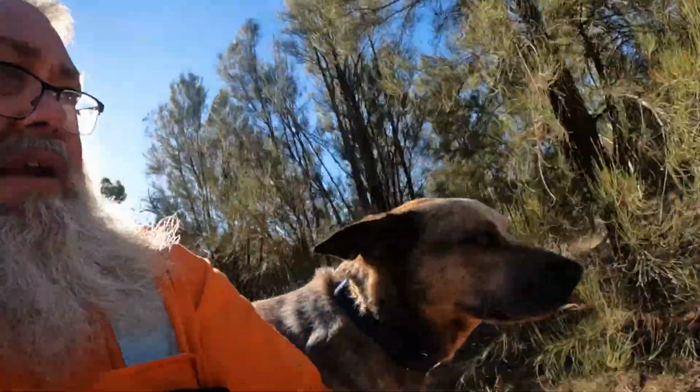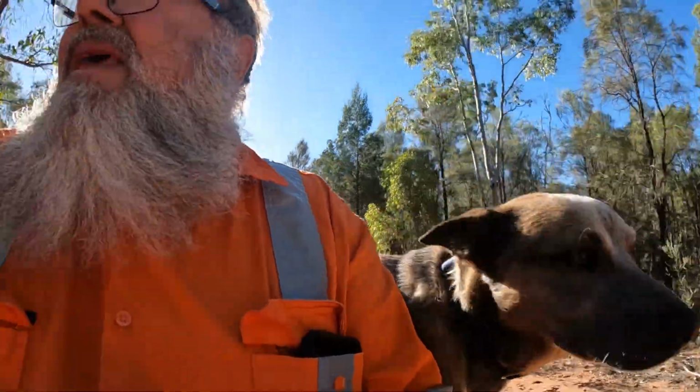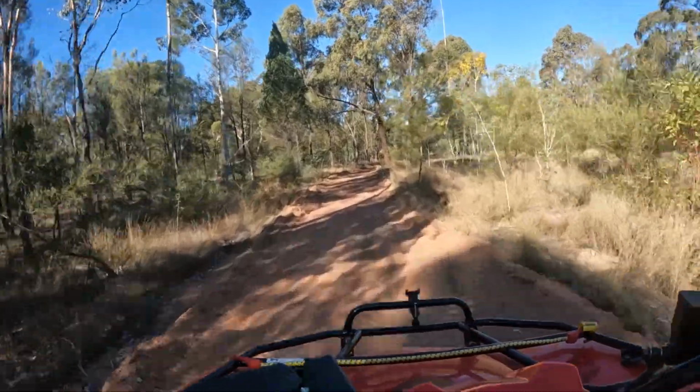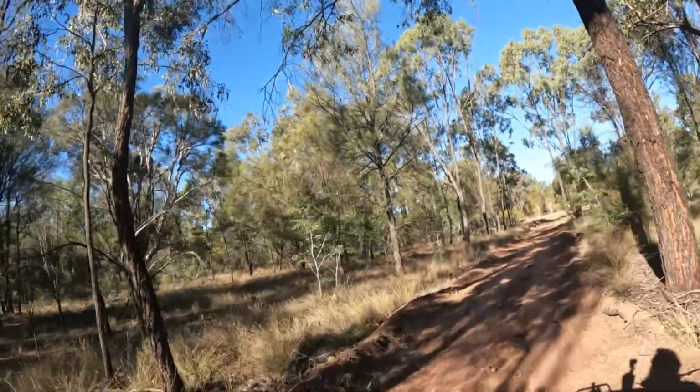Anyway, so we're going down here, big fella. Oh, he's staring around, he's looking. Oh, didn't even see that bump. I was looking off into the bush. Anyway, we're coming up on the dam. That's where there's a kookaburra up there.